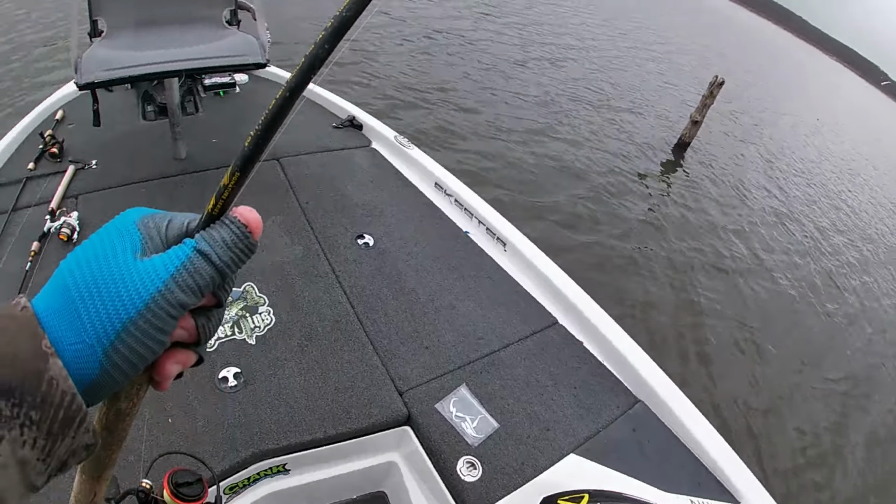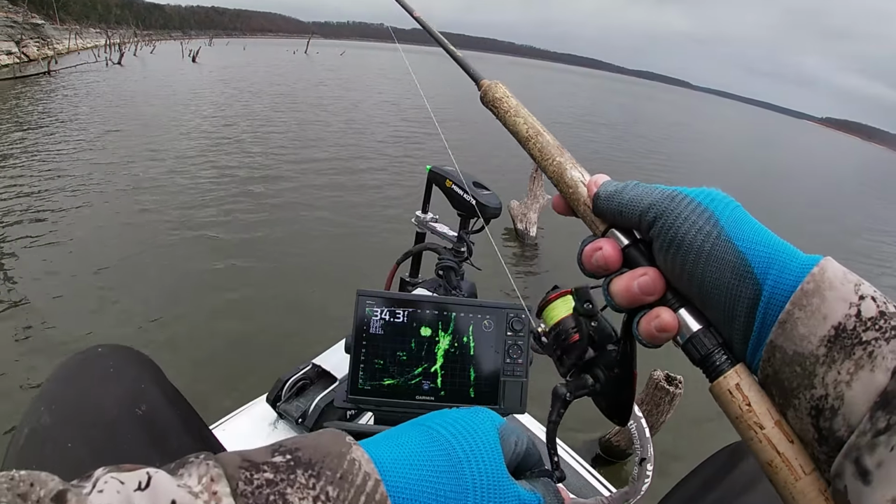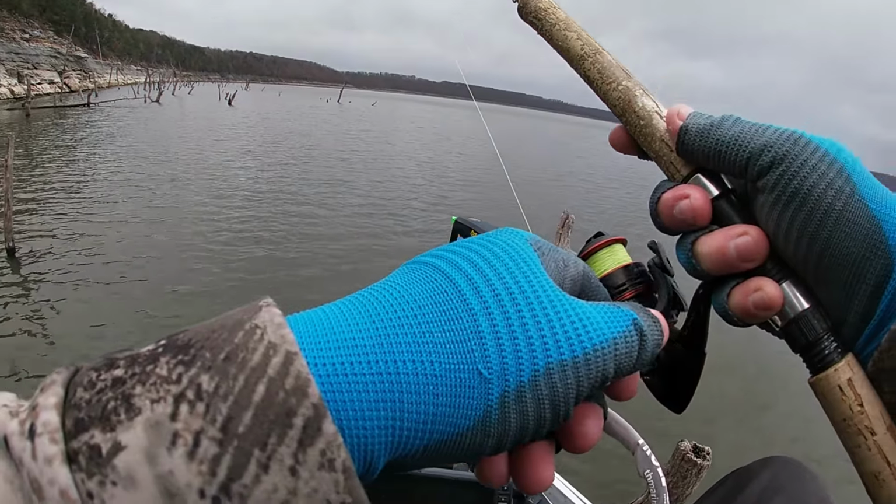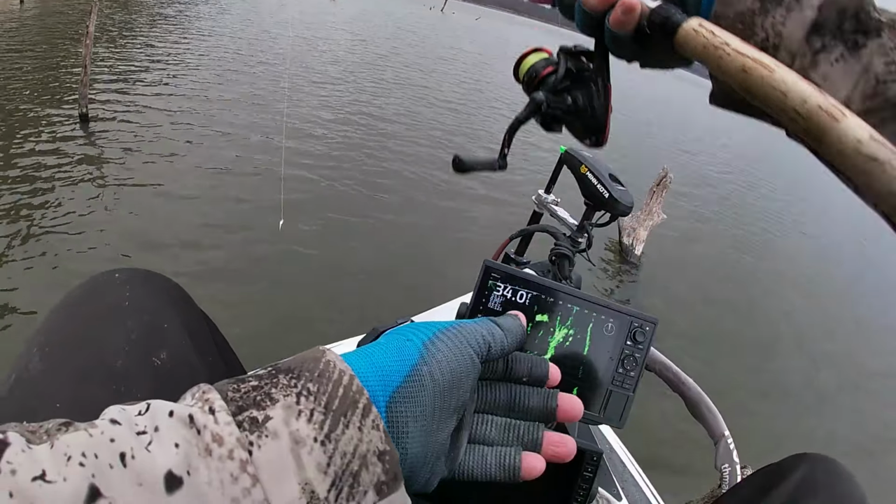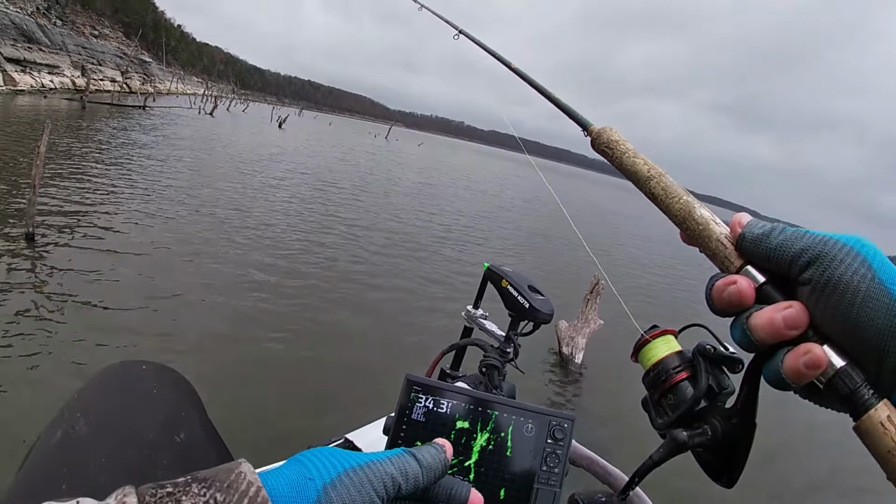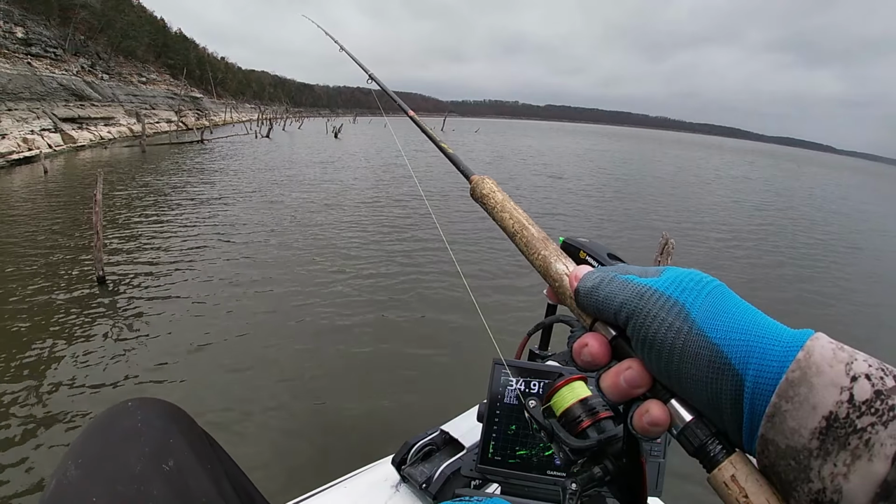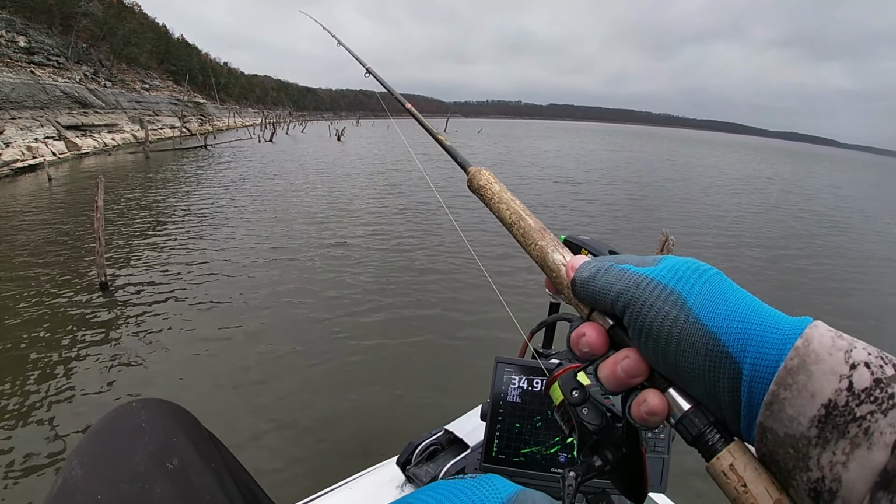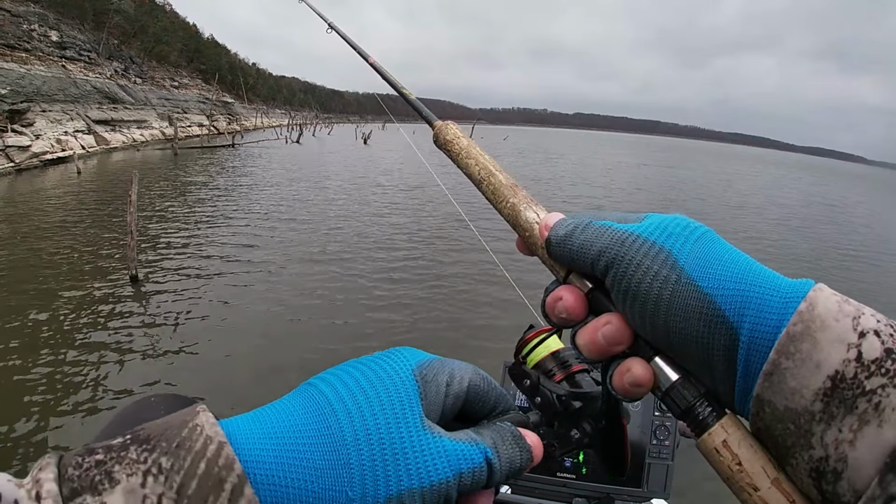Targeting big crappie today is all we're targeting. Ooh, he come out after it, but he didn't take it. Back in. I'm just easing it right in there, just nice, and just letting it kind of float in there. Ooh, there's another good one.